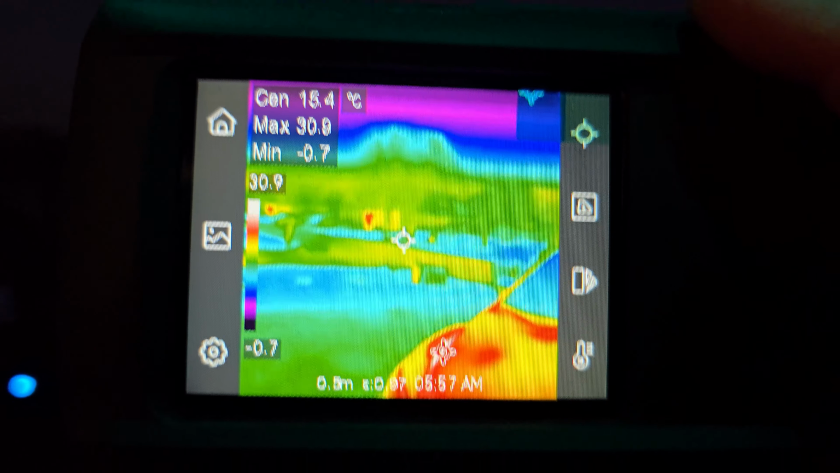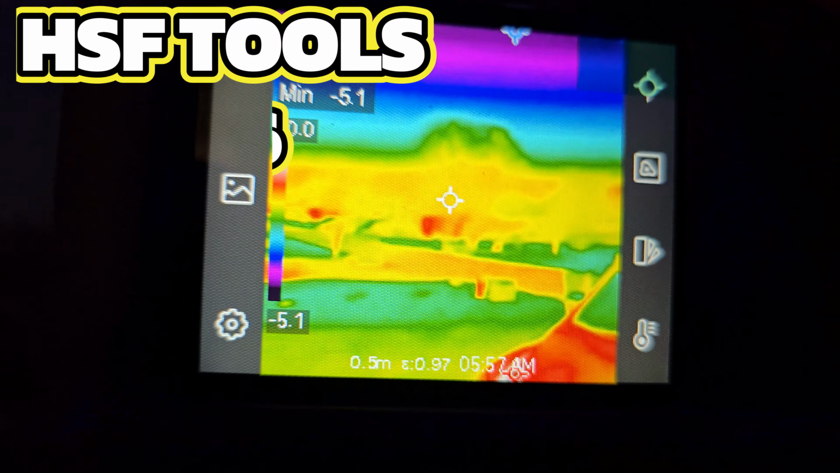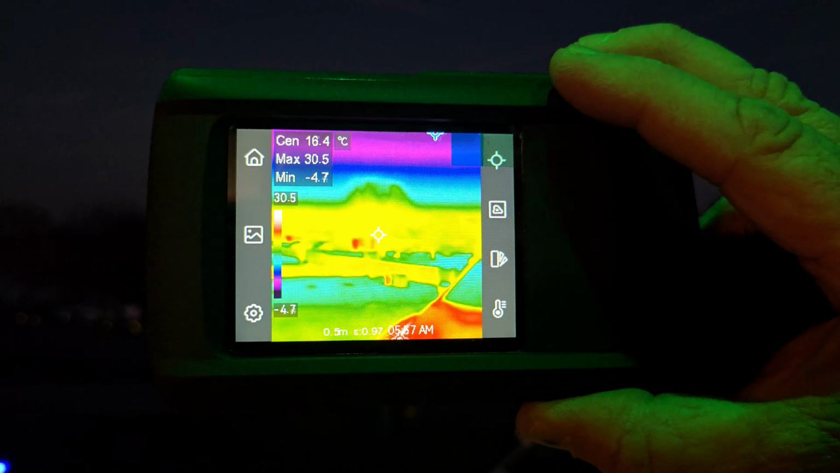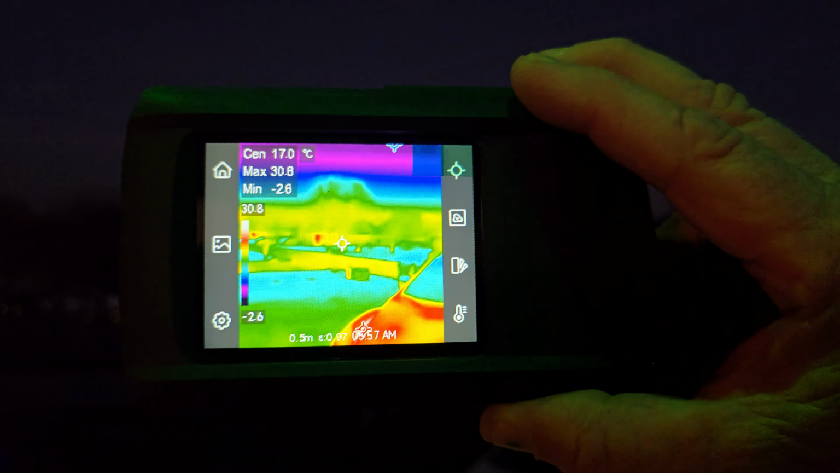These are all ways that I was thinking of working with our friends over at the wonderful company that provided this for us today, HSFTOOLS, the HP96 thermal imaging camera. It can do anything, and I appreciate them giving me the insight to be able to speak clearly on what all to use this for.